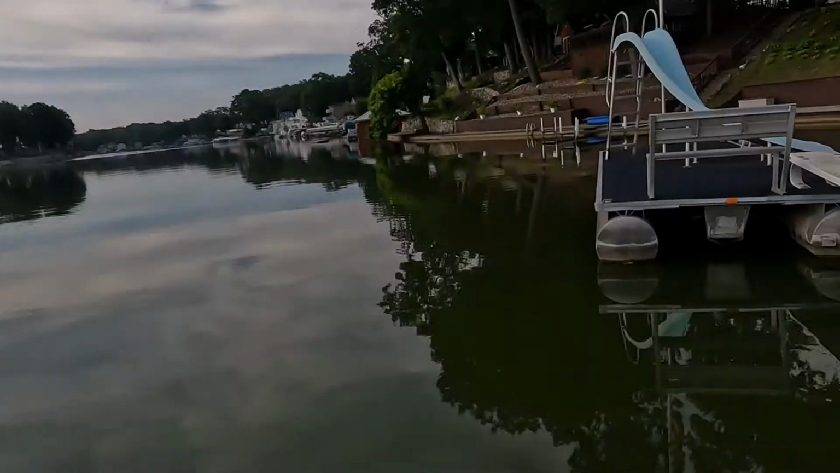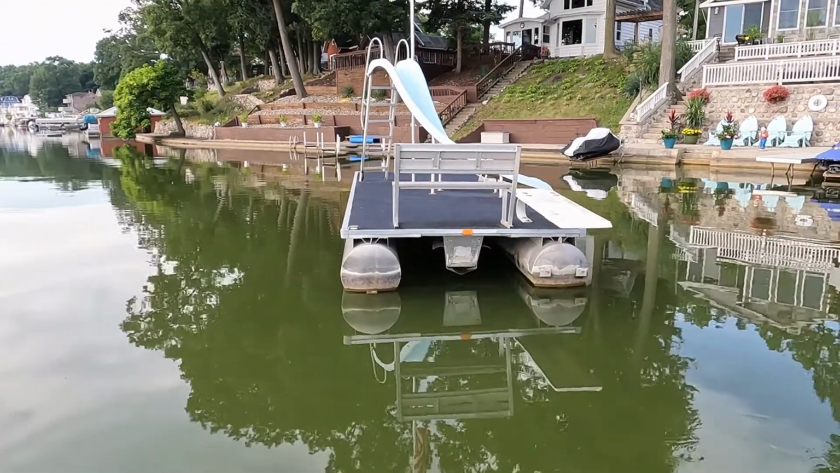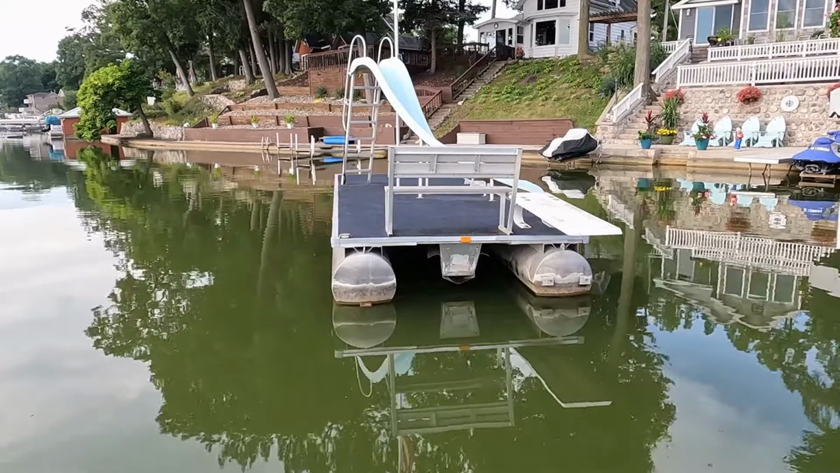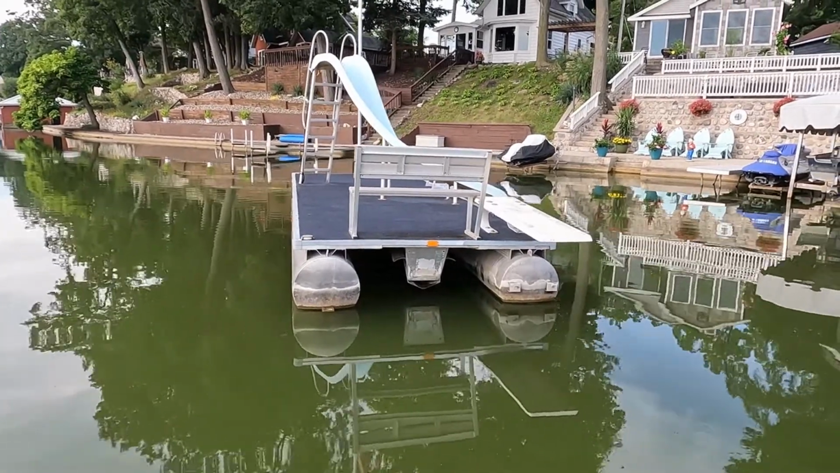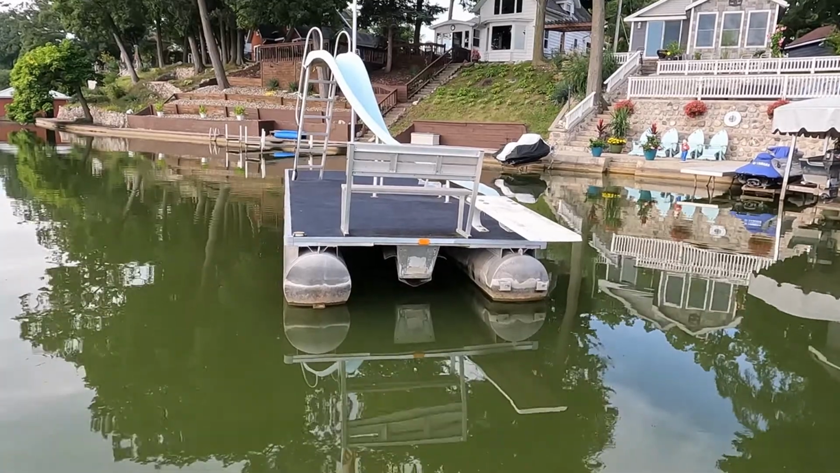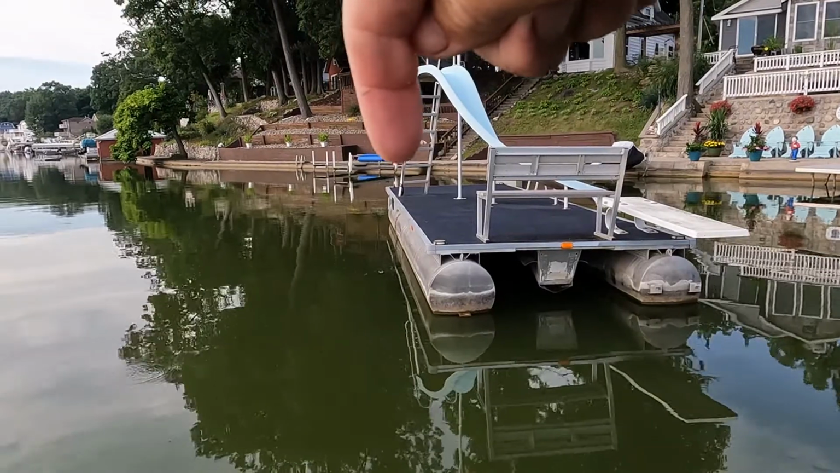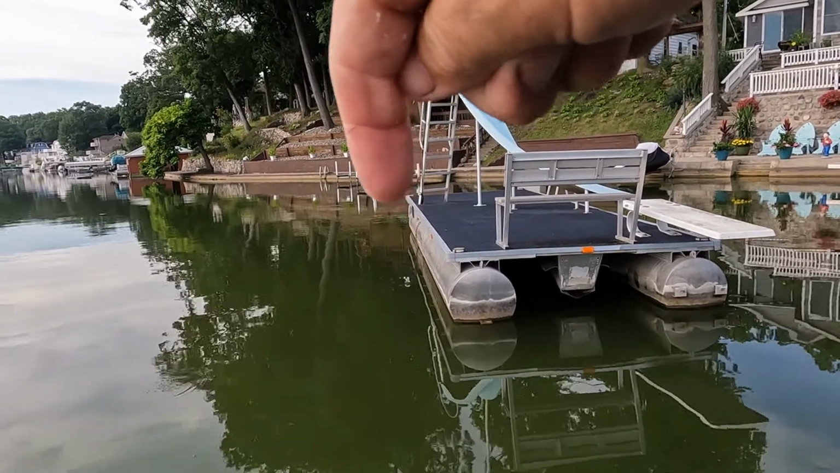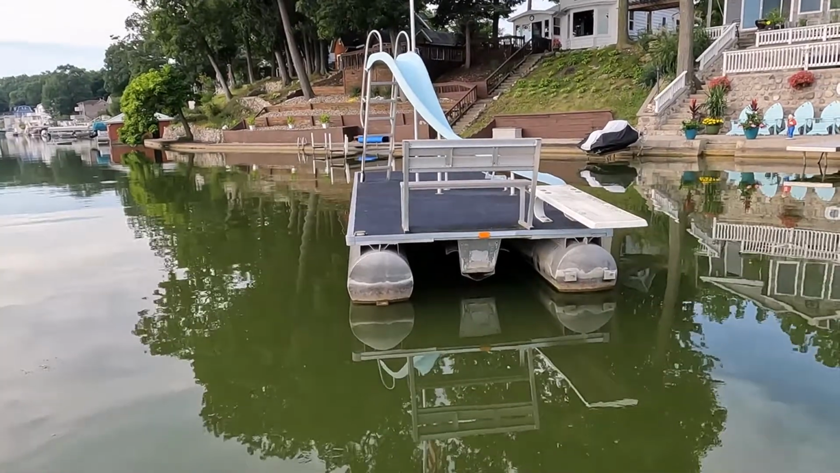Makes sense? So we're going to pull up to this raft. You guys seen this raft before? So obviously we're on Sylvan Lake, and this raft has a chain right over there in the middle of the pontoon. This is what anchors it down.